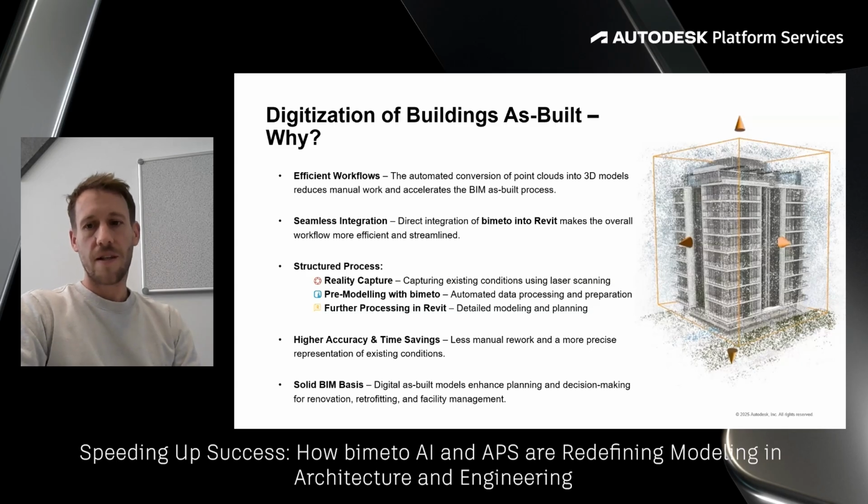The result is higher accuracy with significant time savings, providing a solid BIM foundation that enhances planning and decision-making for renovation, retrofitting, and facility management projects.